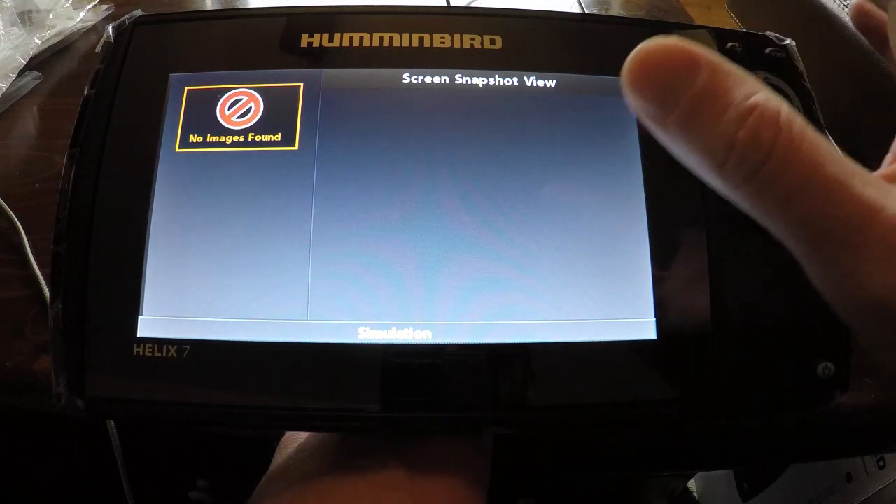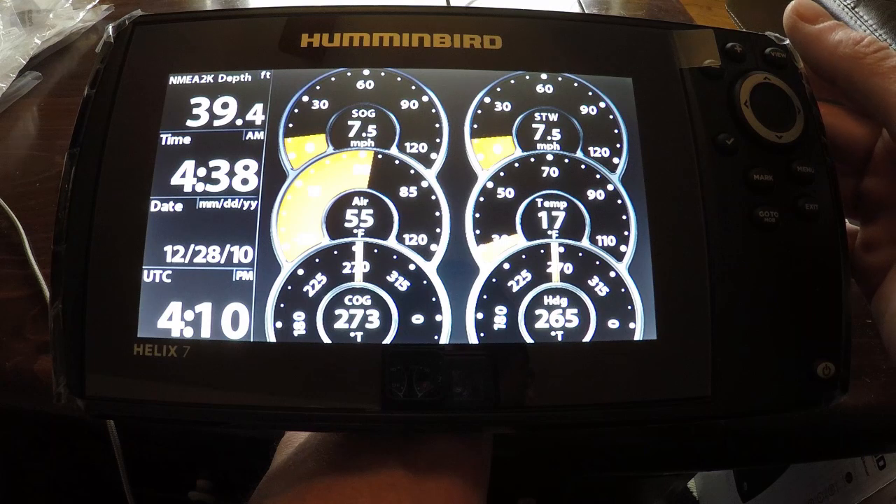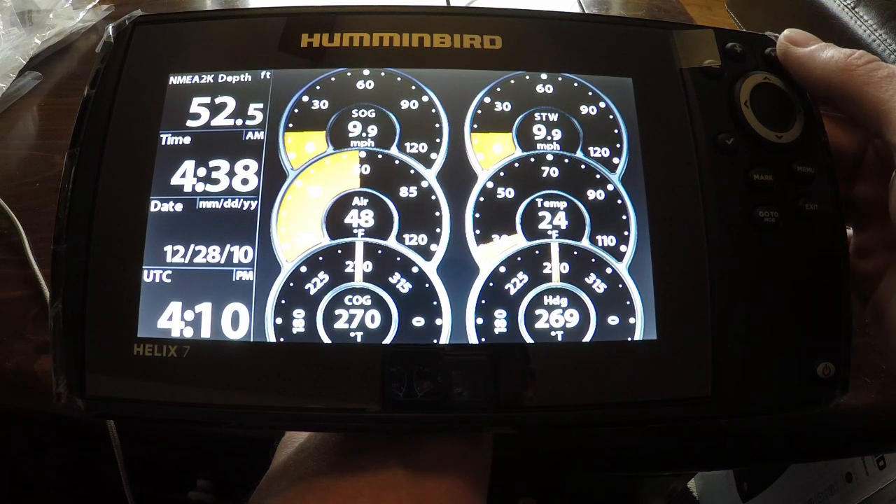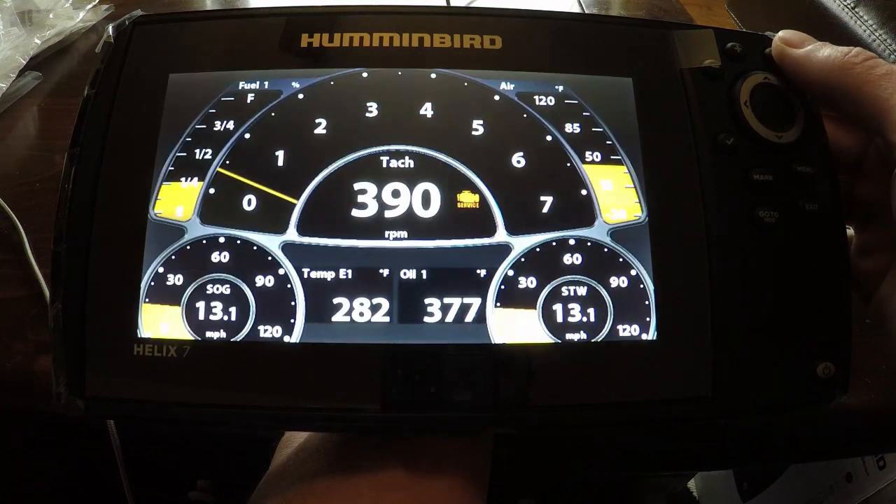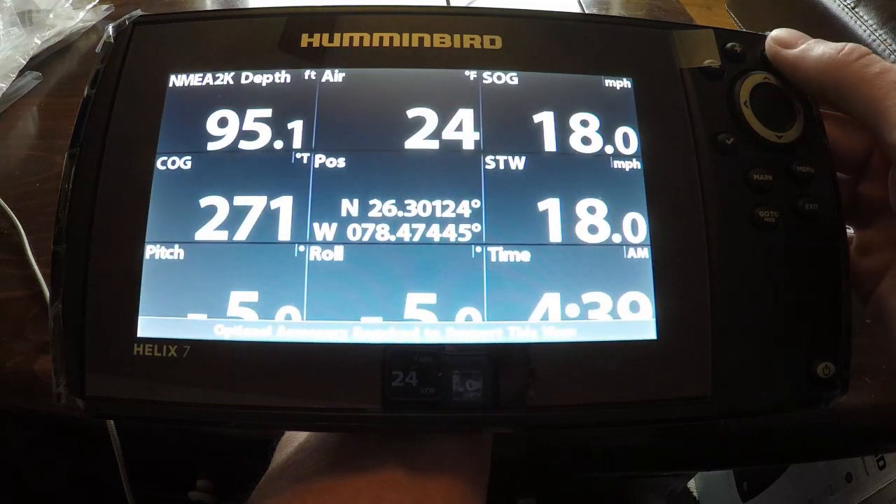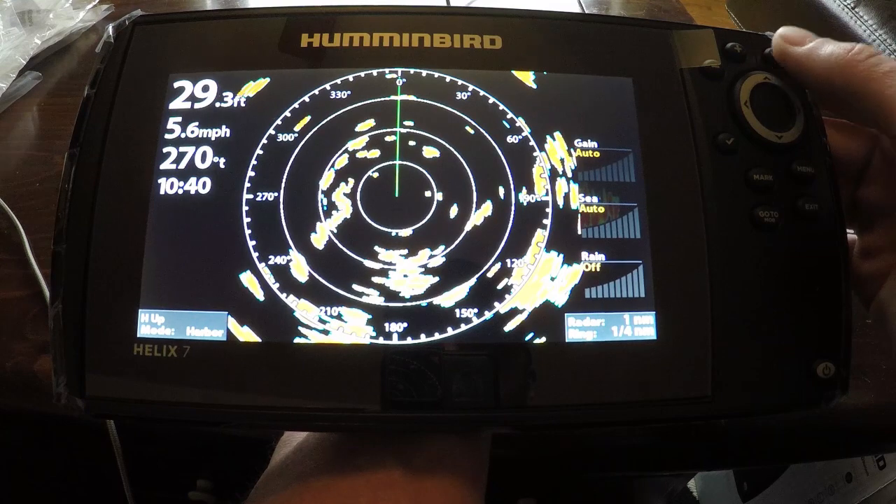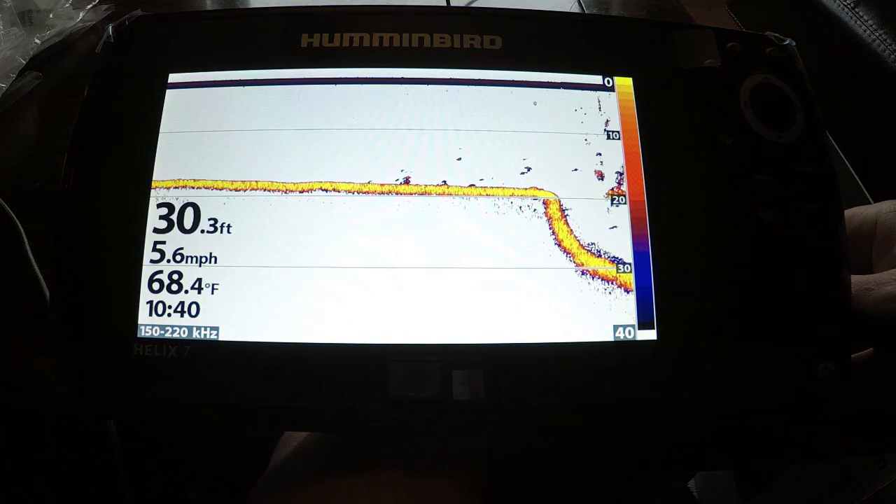This is where you can view your screenshots. This is just a tachometer. If you have a newer boat, you can actually hook this thing up to your smart gauges on your boat, and it's going to show you a bunch of different stuff. More tachometers will show you RPMs, your fuel gauge, the temperature of your motor, smart gauges, and this is a full screen radar. And then we're back to, so that's pretty much all the different options.